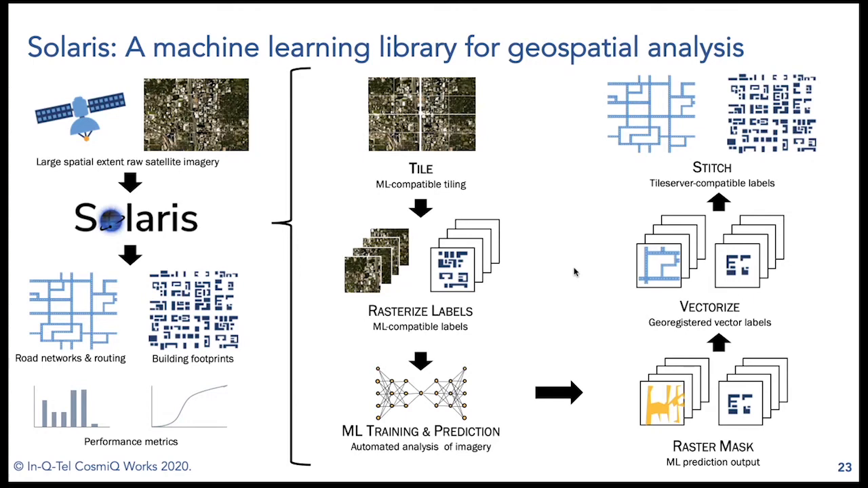And Solaris provides tools for the entire geospatial deep learning pipeline, which typically begins with tiling out large imagery files, taking vector labels and turning them into raster masks corresponding to those tiles, and then training a deep learning model and using it for inference.